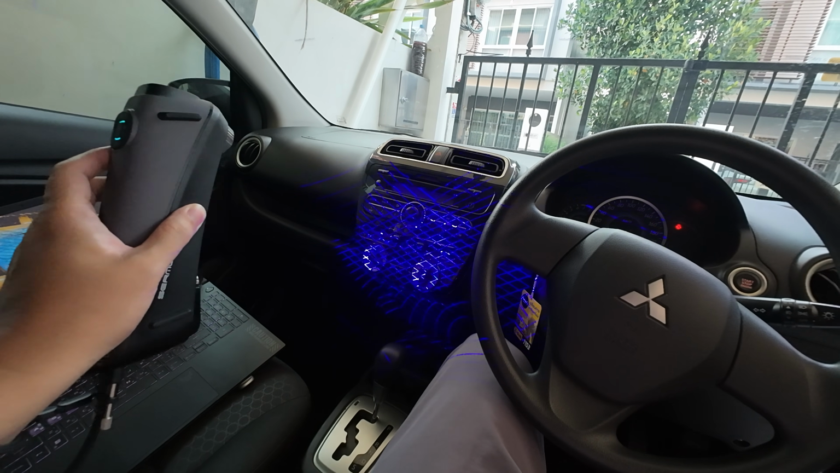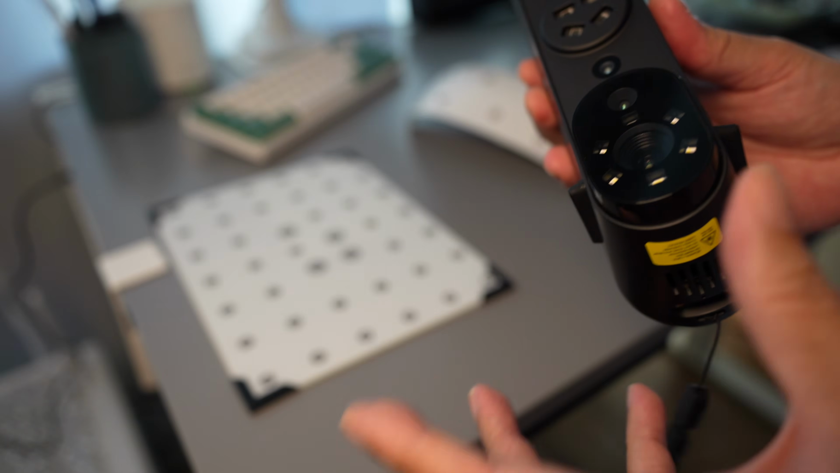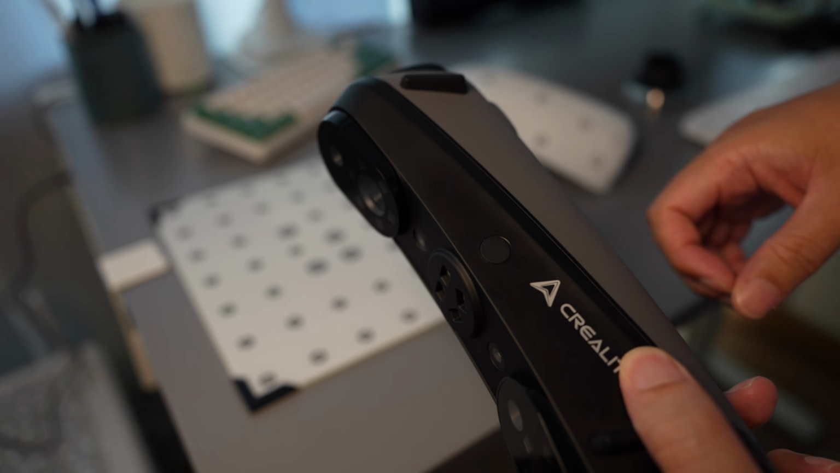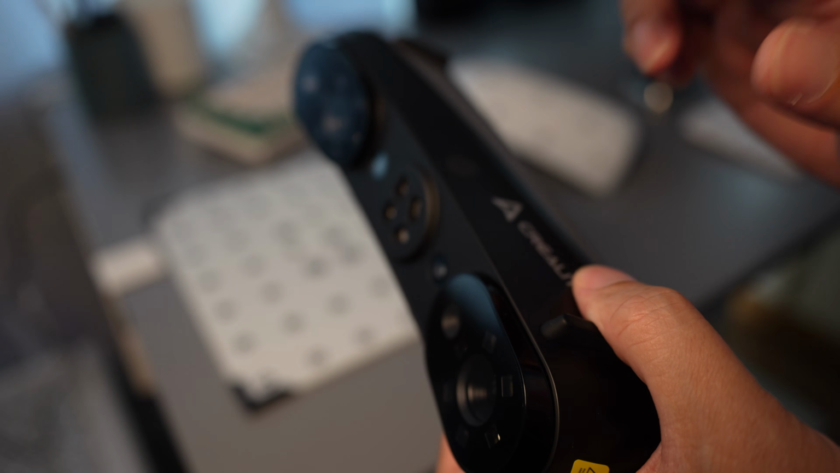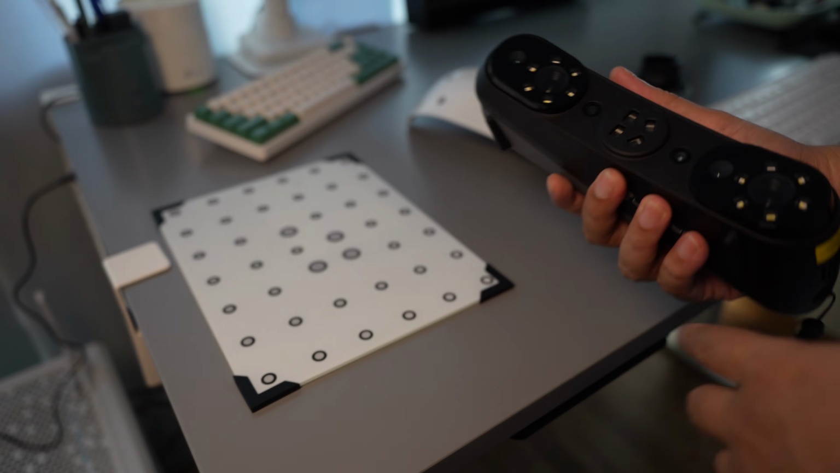Hey guys, check this out. No markers at all. Creality's latest update is here: Creality Scan 4.2 plus new firmware for the Sonic S1. The best part, you can scan in cross-line laser mode without needing the markers.